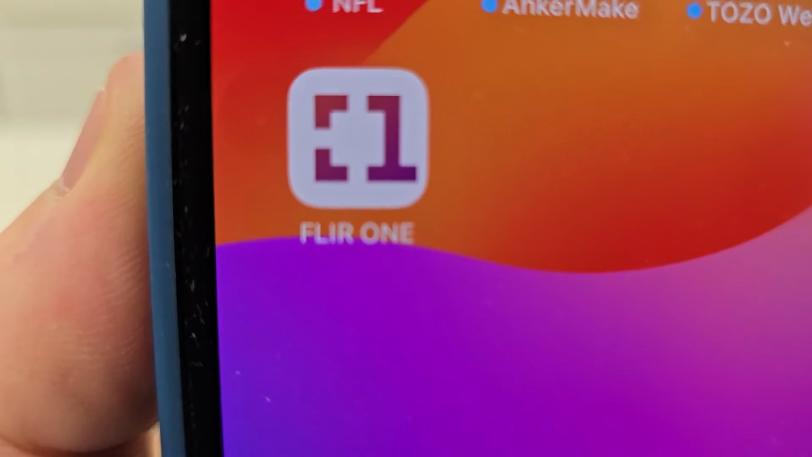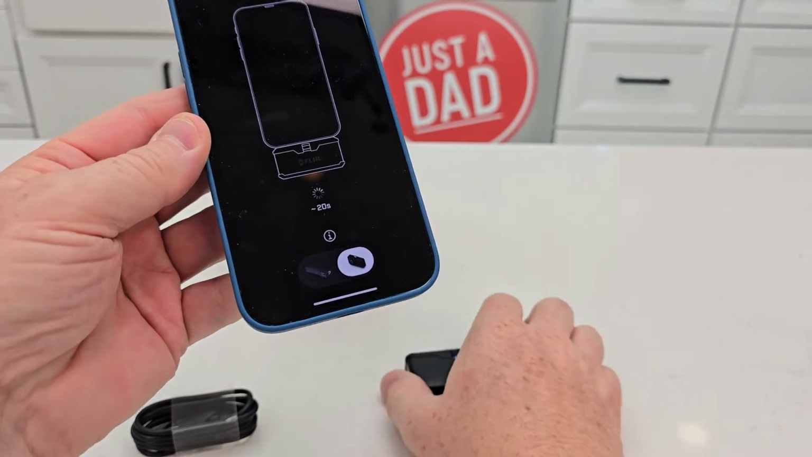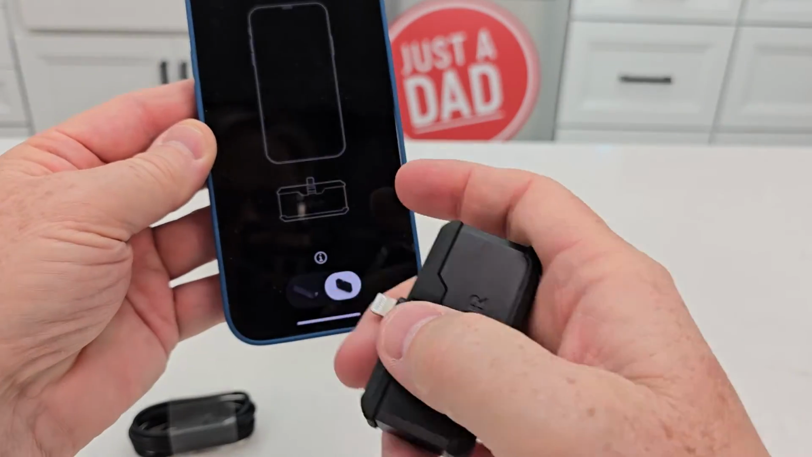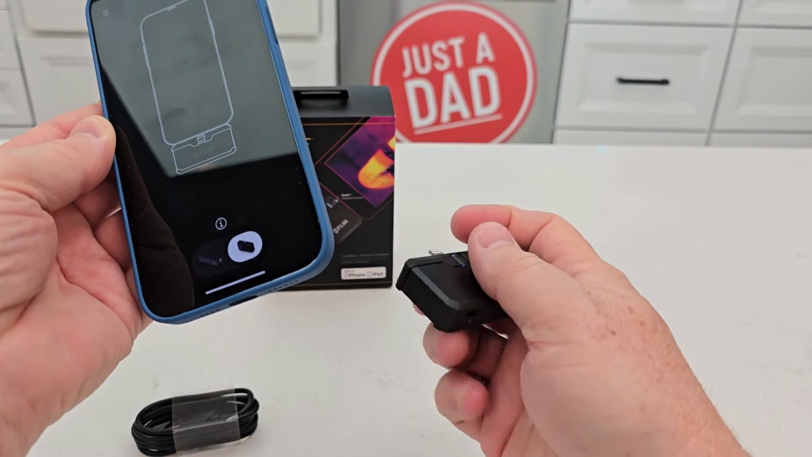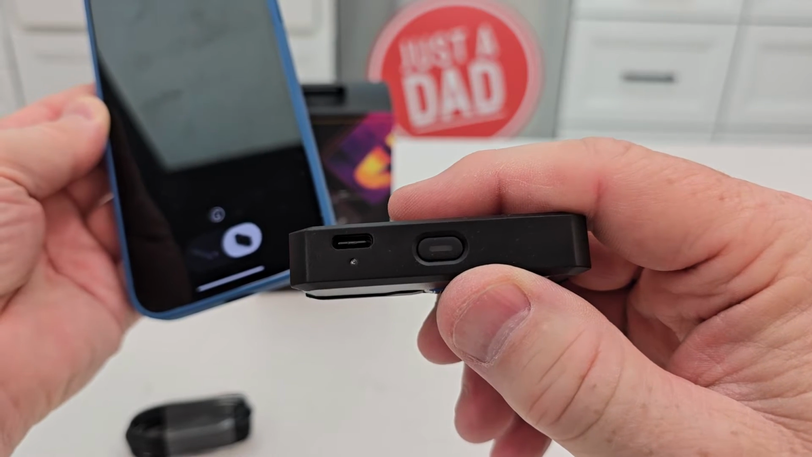So you will need the FLIR One app. Now the nice thing about this app is you don't have to log in or anything. It just starts working. It's going to show you how to use it. So there's the camera. It's going to tell you to point the camera the same way these cameras are pointed, but you want to turn it on first. Now that's going to be red. That power button light's going to be like an orange color.